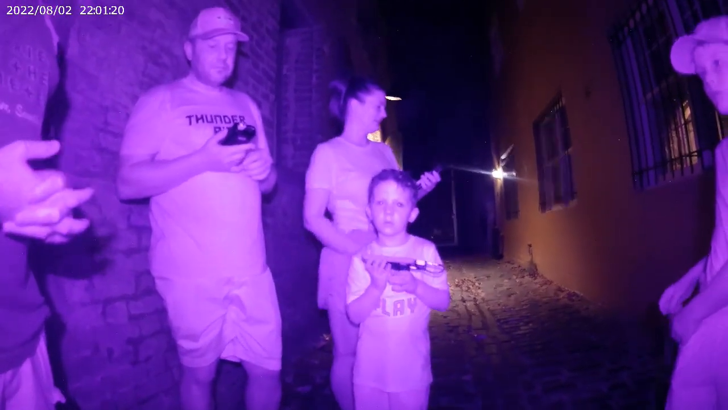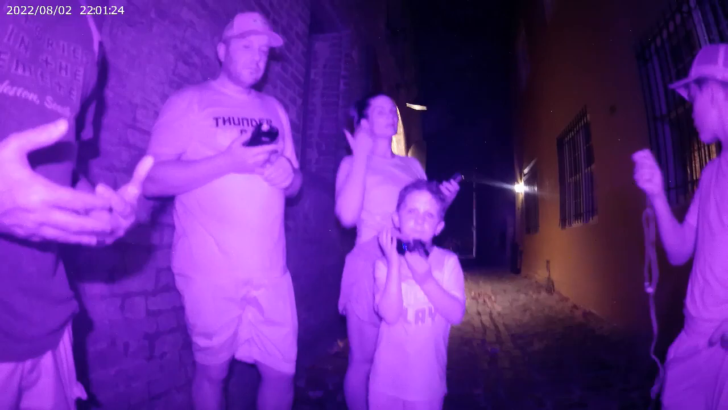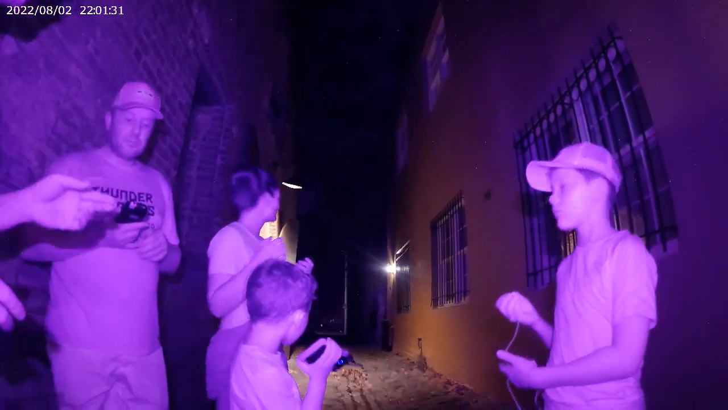So you guys have all the blinky lights and noisemakers and all that stuff, and it is considered residential at the end of it. So we're going to talk about what happened there outside of the alley. Weird that they're on that route because that's residential, and we're definitely after 6 p.m. and we're not supposed to be that way.